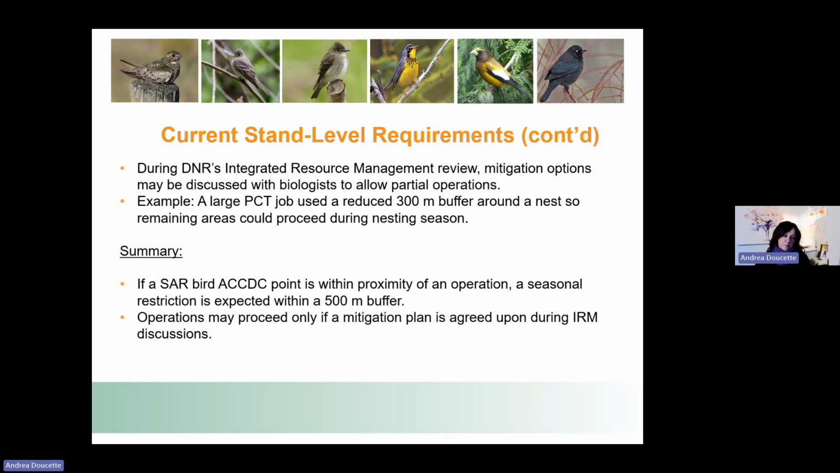A pre-commercial thinning treatment is not as heavy a treatment as some other treatments in a more mature stand, so maybe they felt there was less risk. It depends on conversations with the department and with biologists, and determining the best option for different areas.